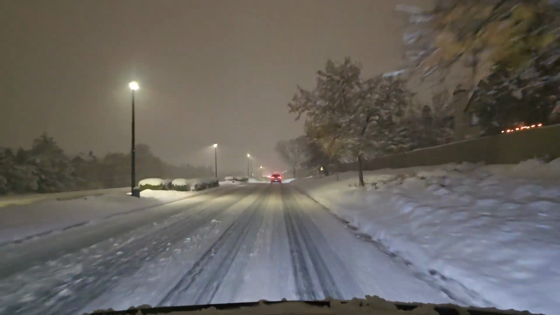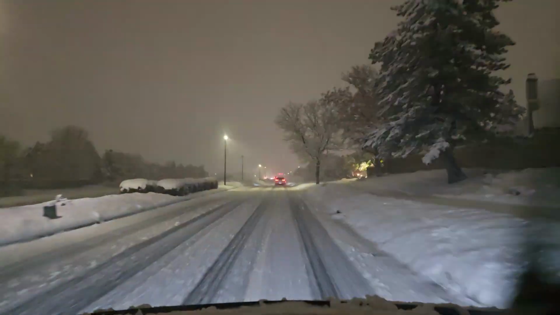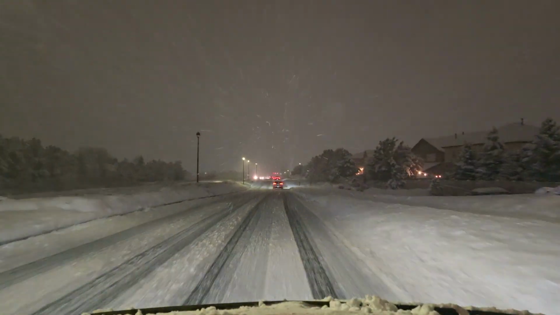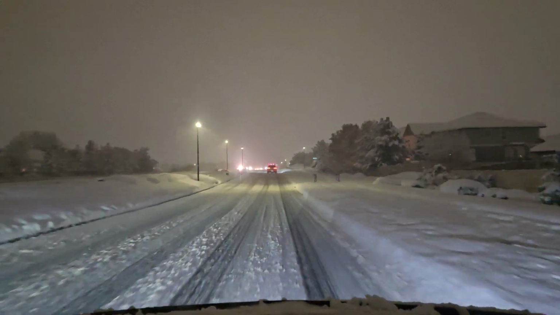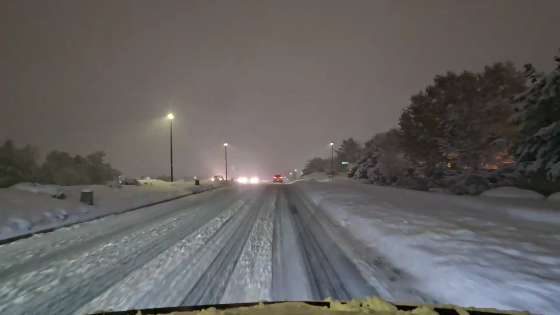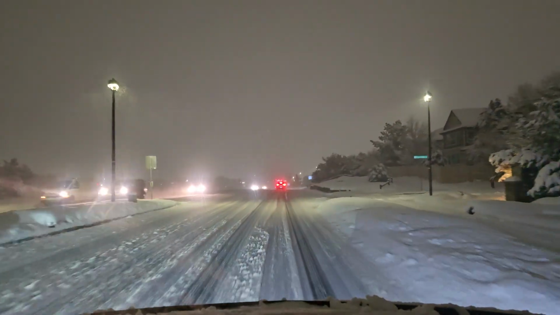I got enough room between me and the truck in front of me. I'm not worried about it. But there was a truck right behind me on the left. So if he or I spins out or loses control for whatever reason, we could run into each other. So that's why, okay, now we're going uphill a little bit, so I'm slowing down.